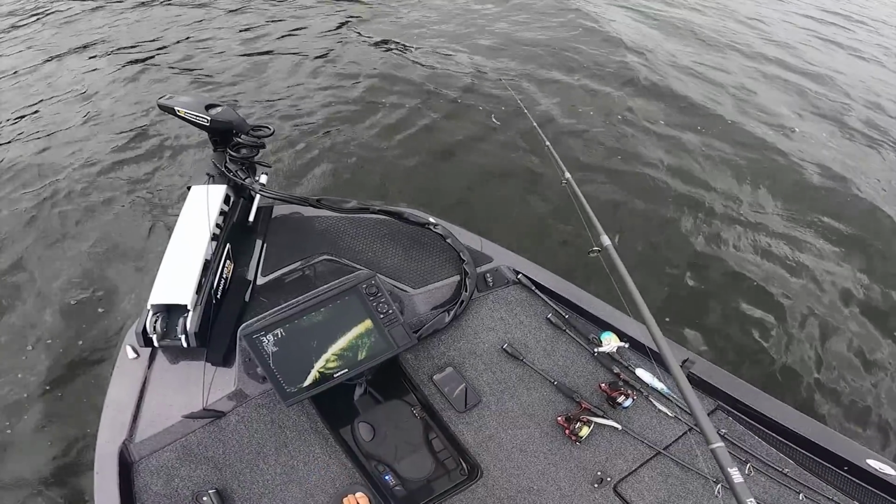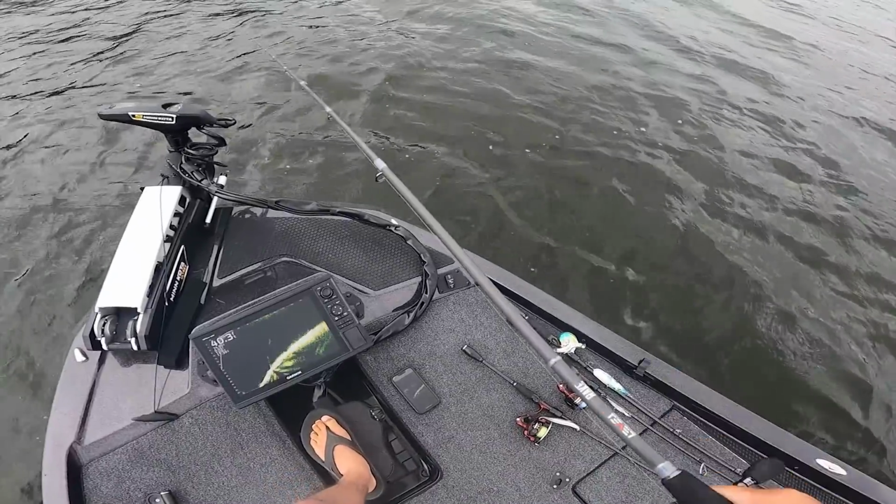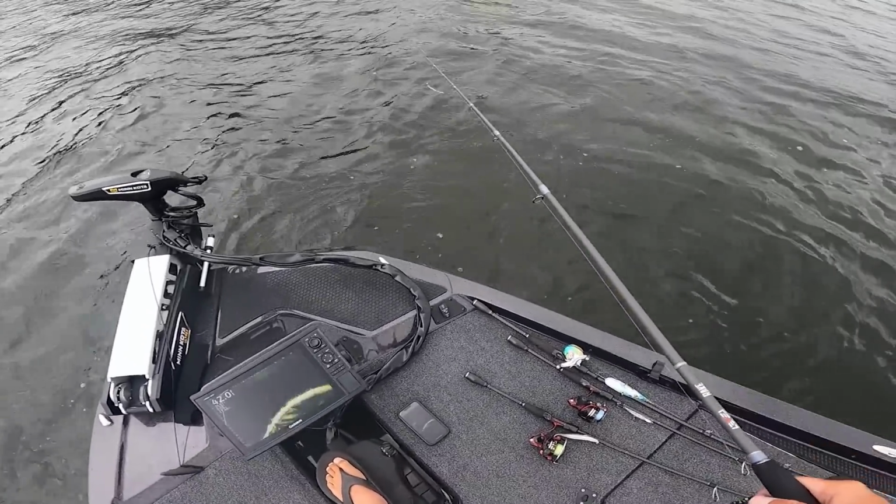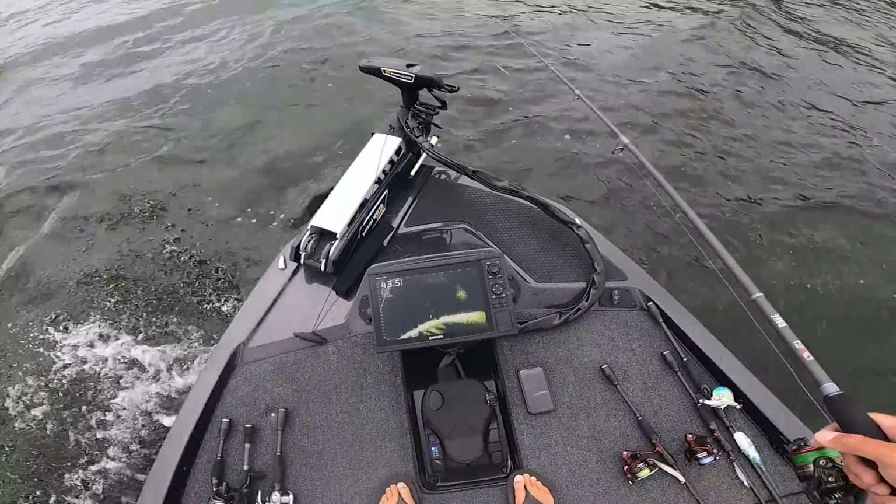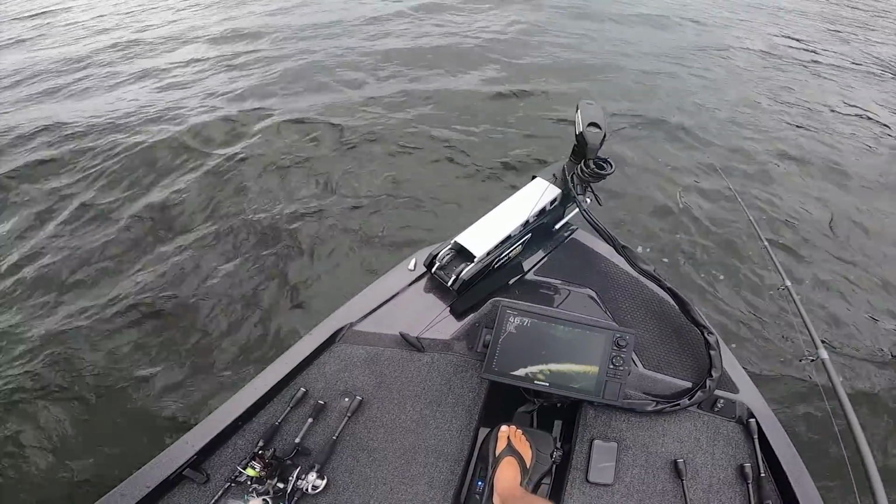Now what's tough is on this point. The wind's blowing this way. I should be going against the wind, so I'm gonna go this way. Those look like stripers, how they're gliding. All right, let's roll. Hang on.